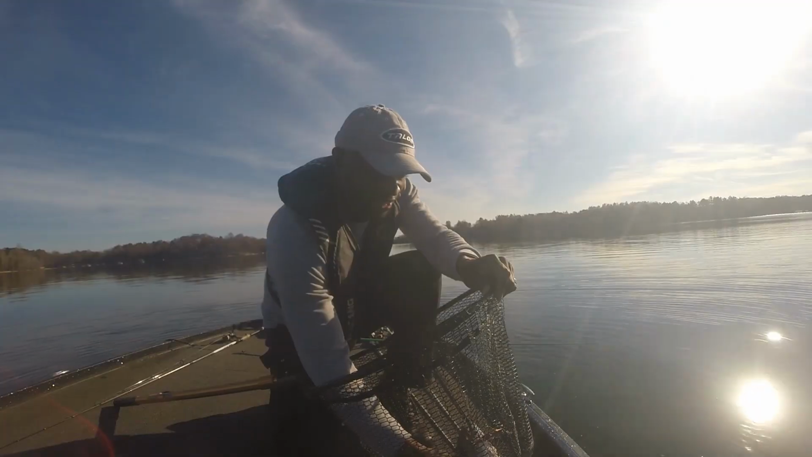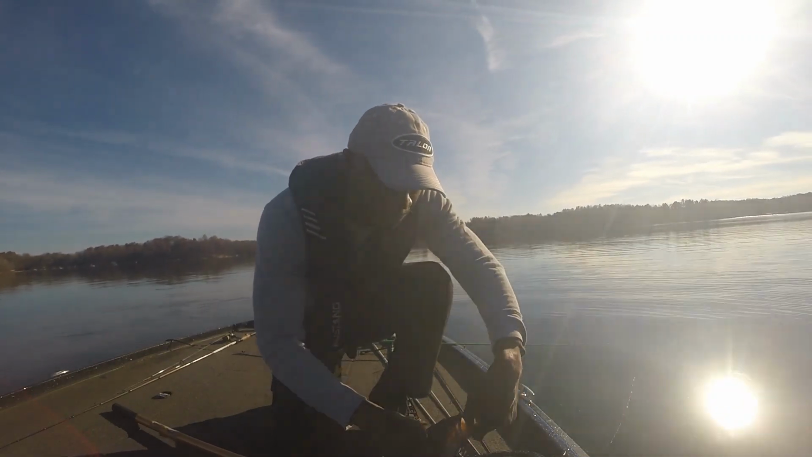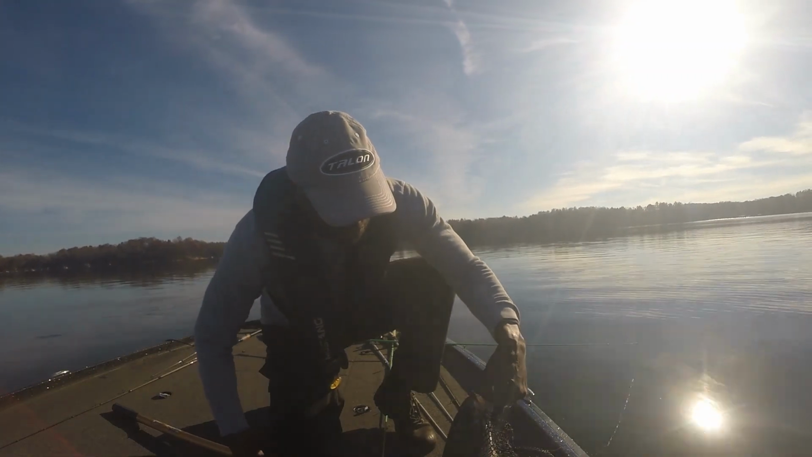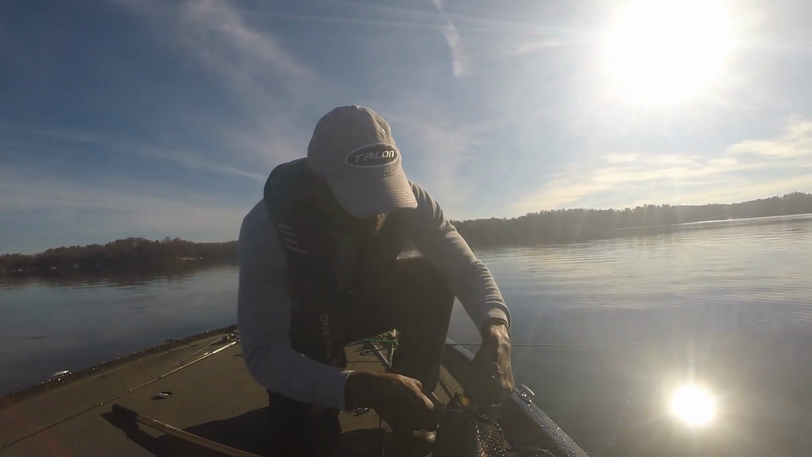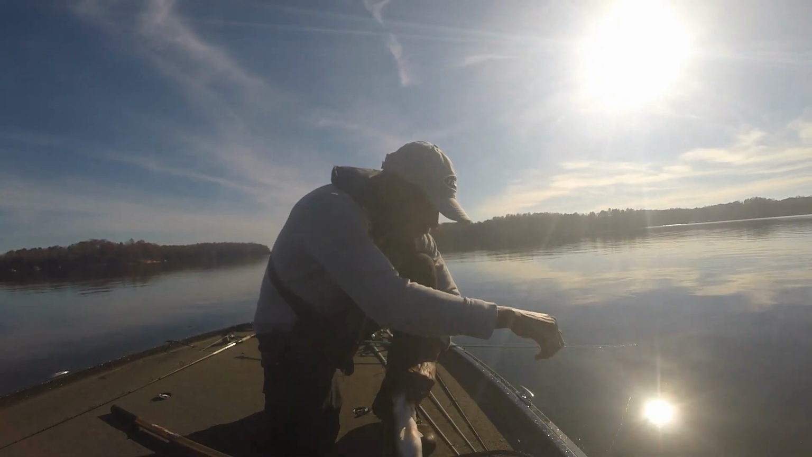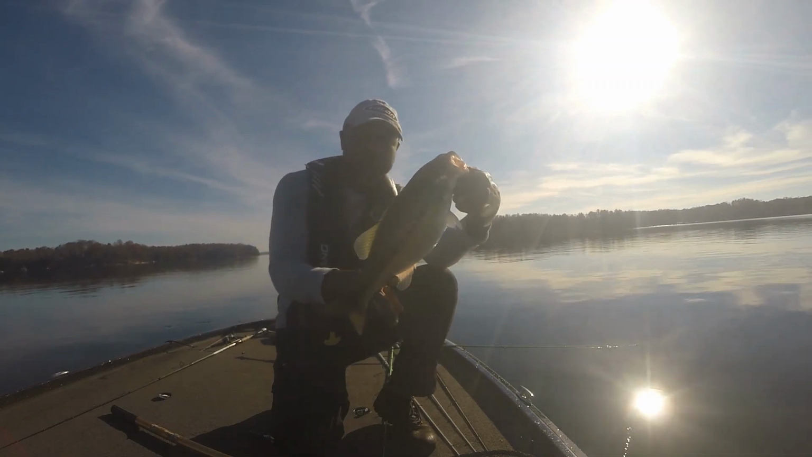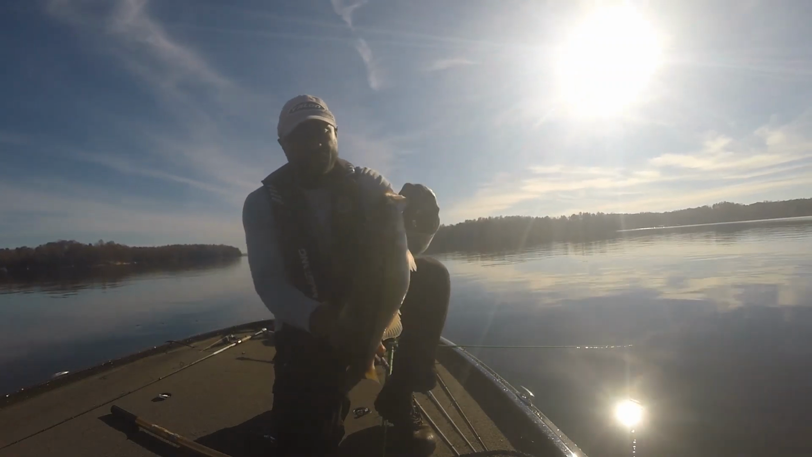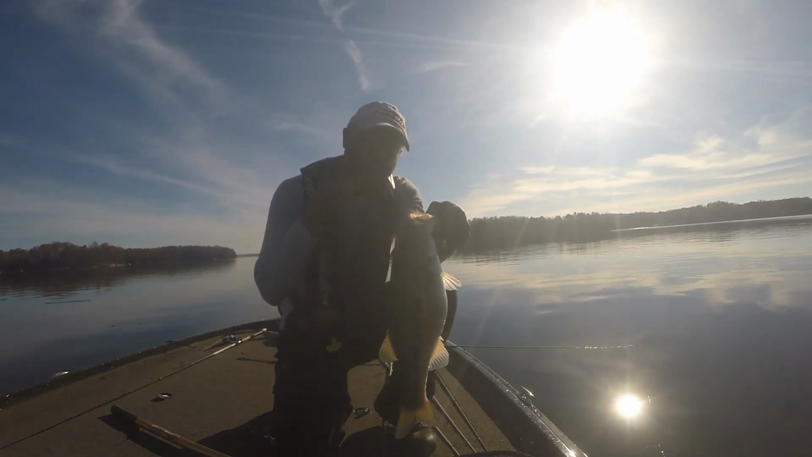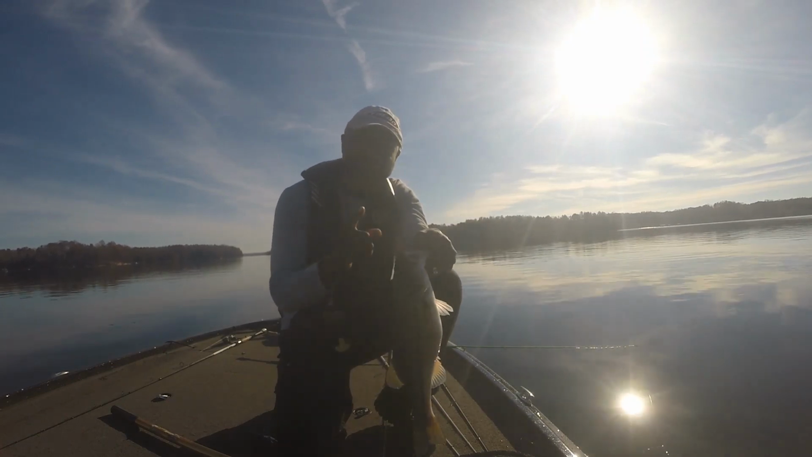All right. Go ahead and get this big boy off of this. All right, there we go. But that is a nice fish right there. As you saw, it was a good fight. Fish caught me with 2 jabs, took me down to the ground, but I was able to get back up and get into the boat.